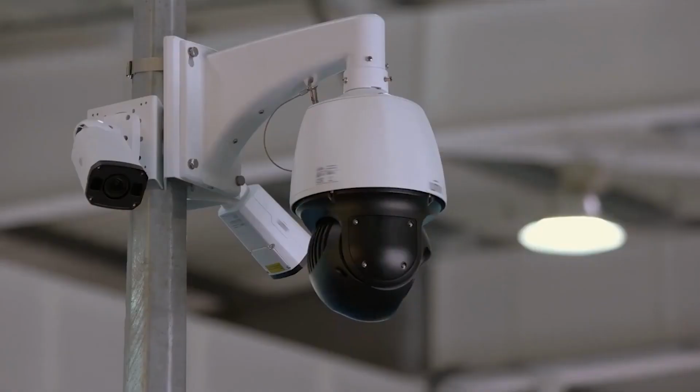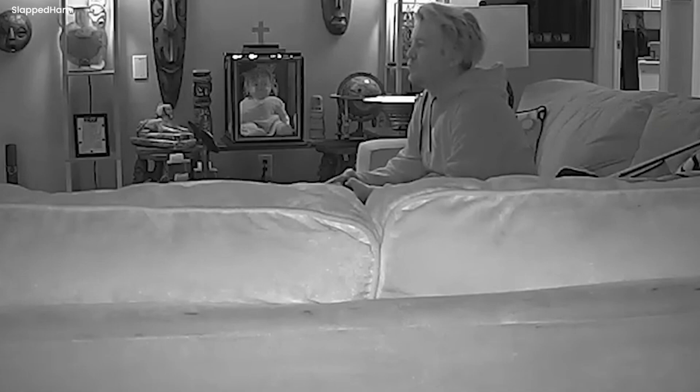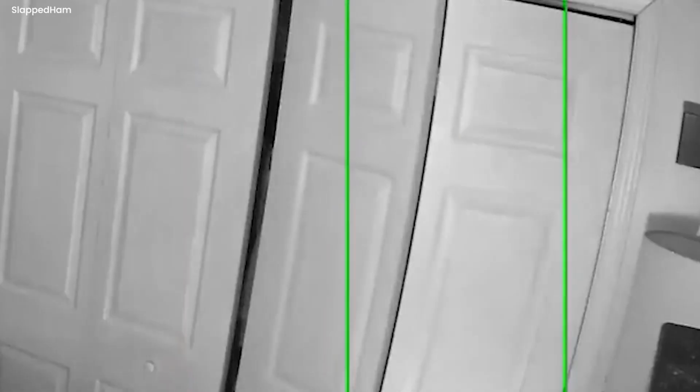One of the creepiest videos captured by their home's security system shows some paranormal activities happening. A man is sitting playing some video games, when suddenly the doll placed in the box across the room starts to move on its own. Then suddenly some doors opened and shut.